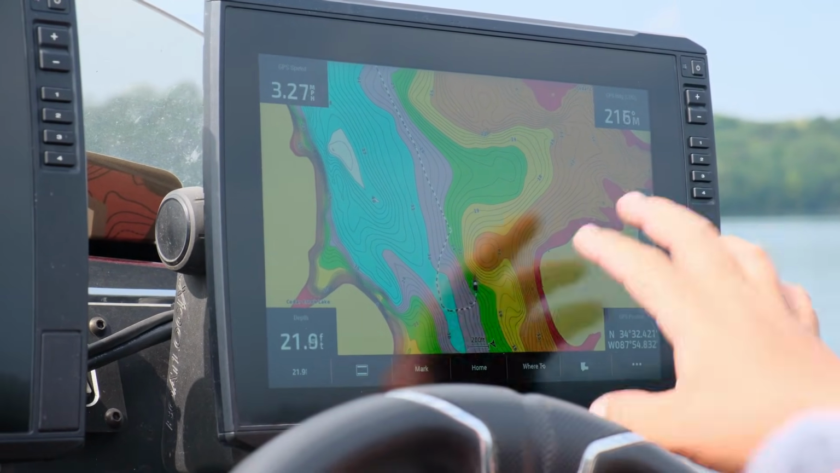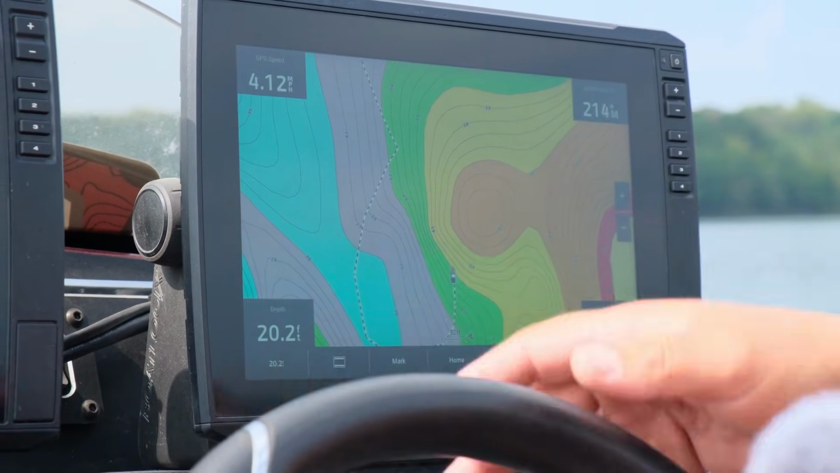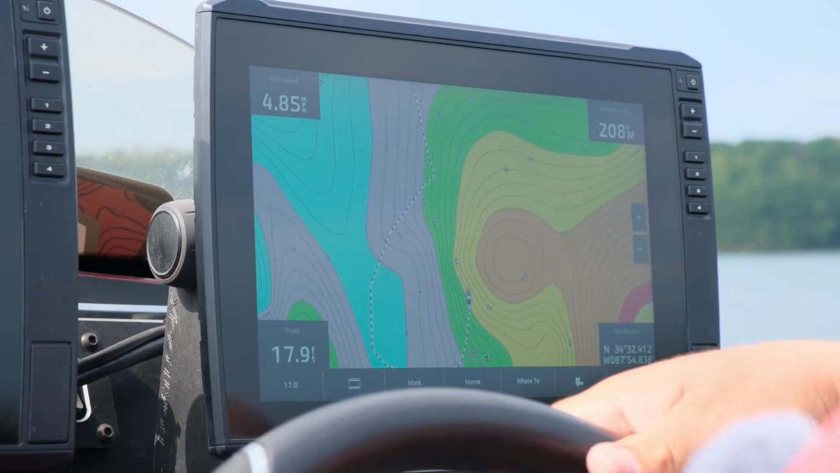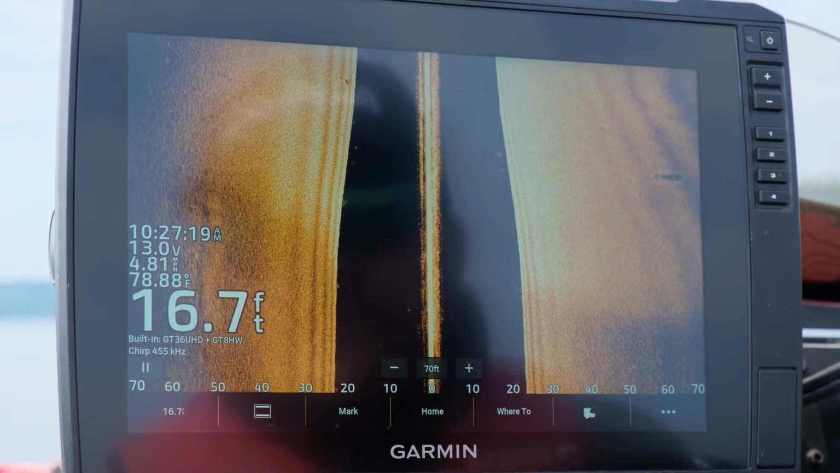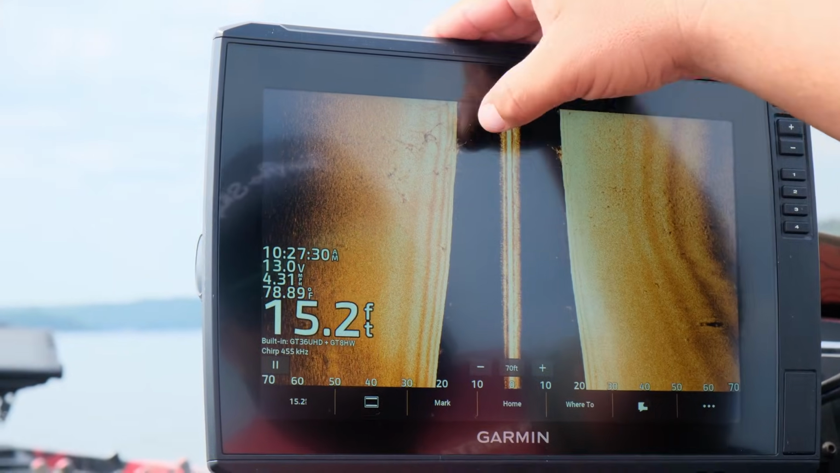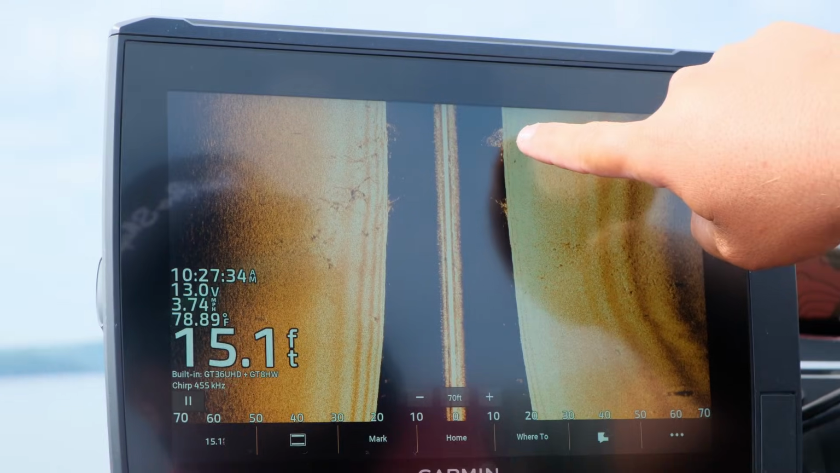So right now I'm going to graph over the top of this, or right off the edge of this kind of hump point, and just make a couple loops around it and stare at my side scan right here and see if we can see anything I want to target, maybe a rock pile or a brush pile, a couple stumps or something like that right here. So this is some brush right here. This is a brush pile that we just went over. We're just going over another brush pile.